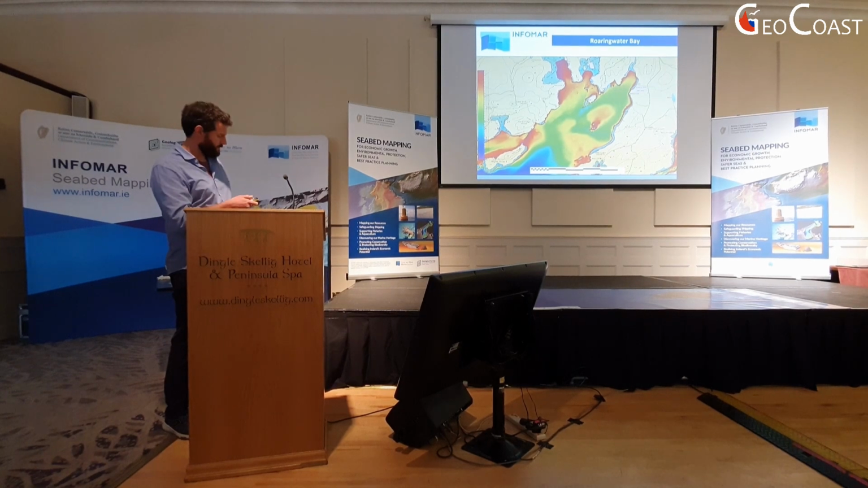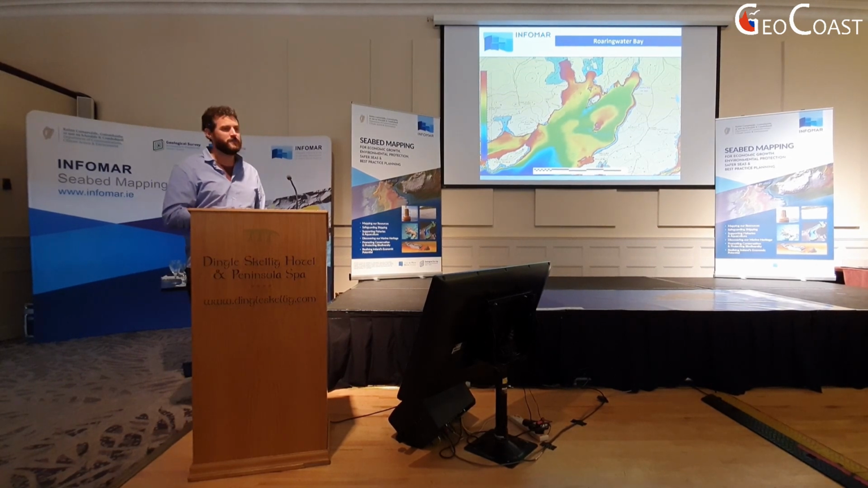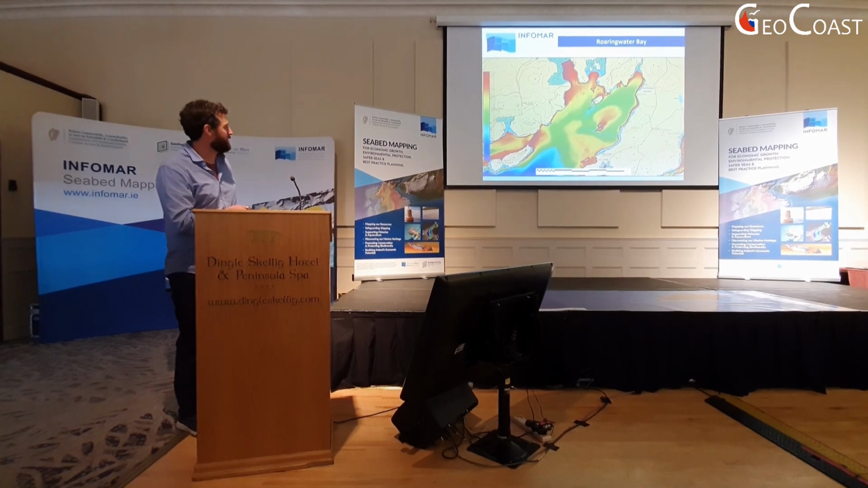Roaring Water Bay, I think Jeremy Irons' castle is somewhere, if I remember correctly. We actually have photos of Geo mapping around the base of his castle, so we must get in touch with him because he's a keen seafarer, and I think he might like a few maps. Maybe he'd sponsor us on his own, yeah.